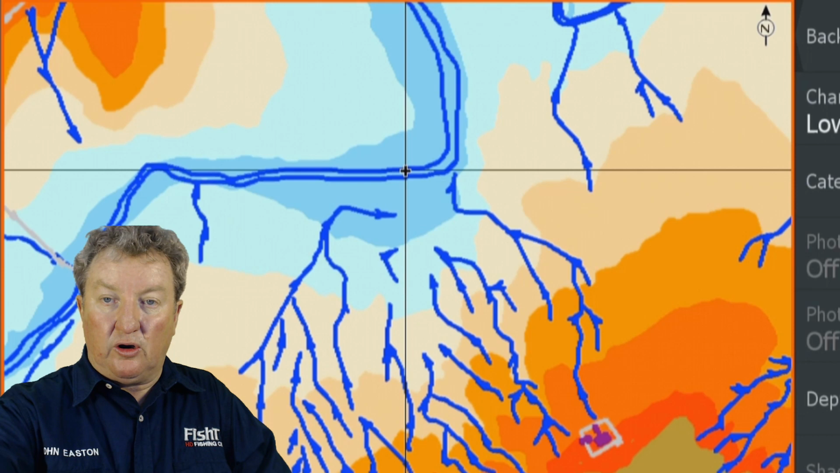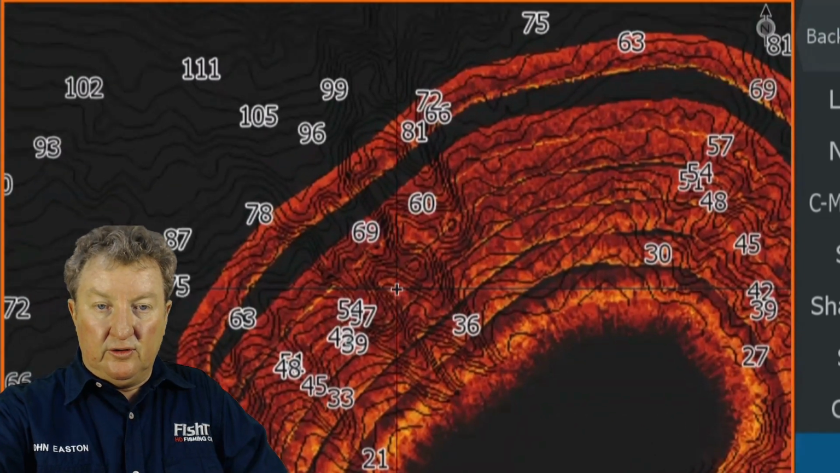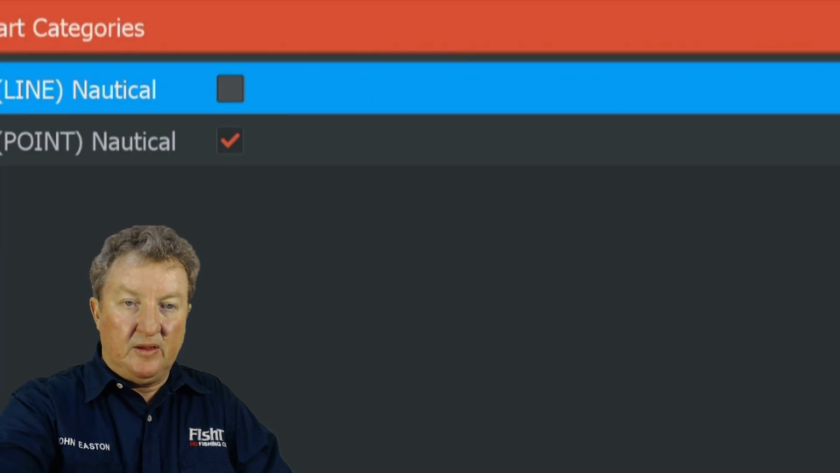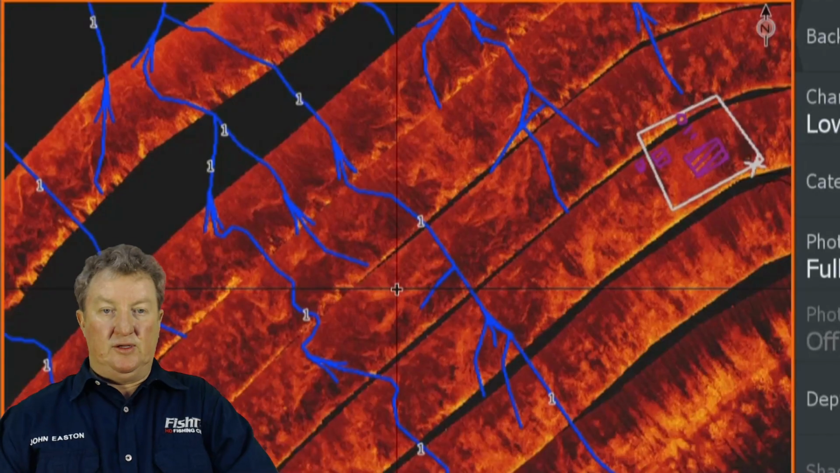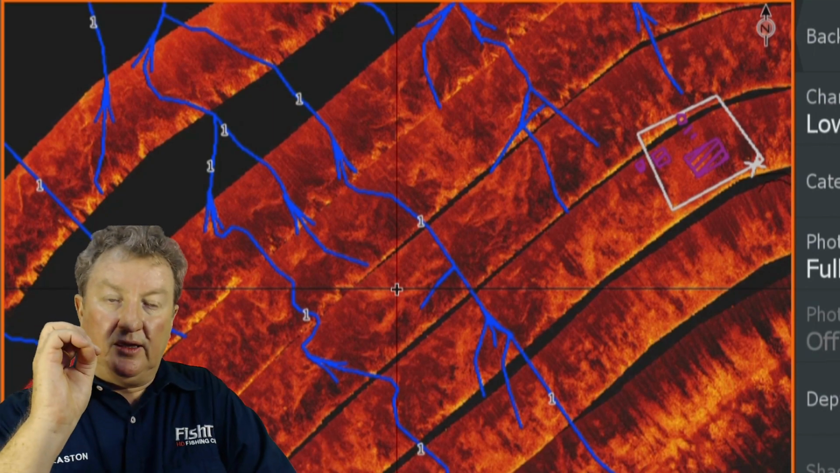And even when you go onto your Ultra HF, let's say you're in here with your Ultra HF, it gets a little bit busy with all the contours. Go back into your categories once again and only turn on the sediment chart data, and there it is. You don't have all the clutter of the contours.